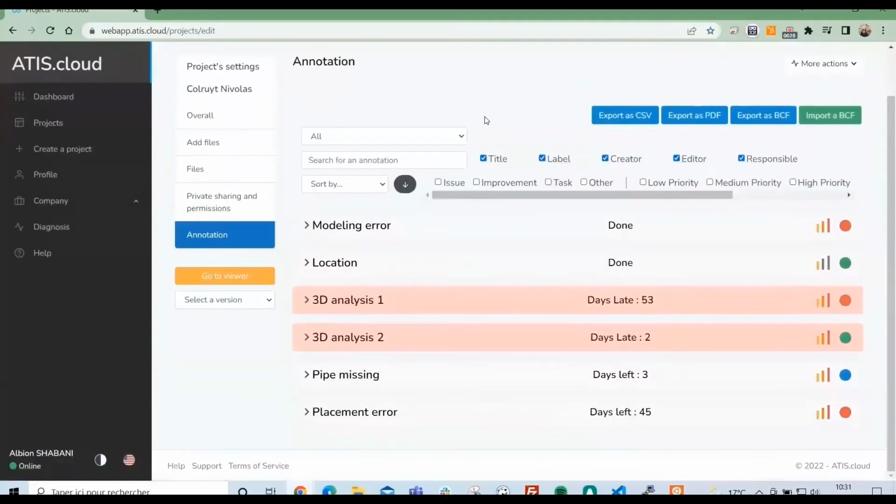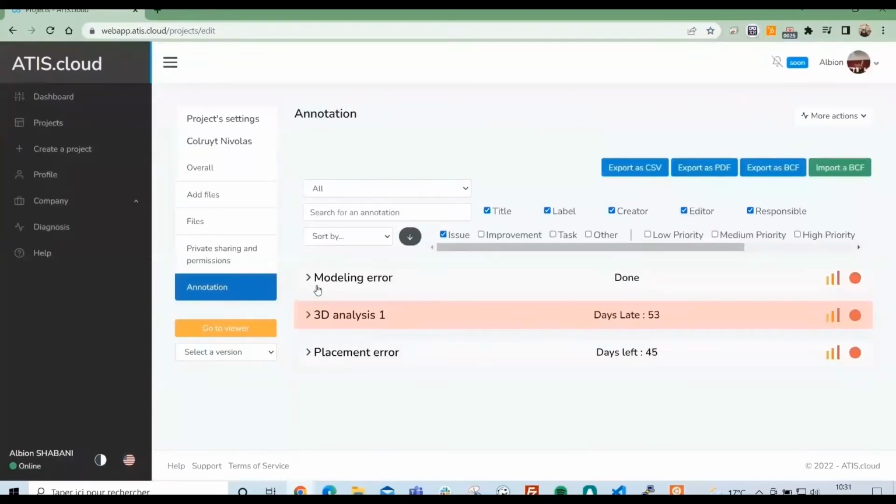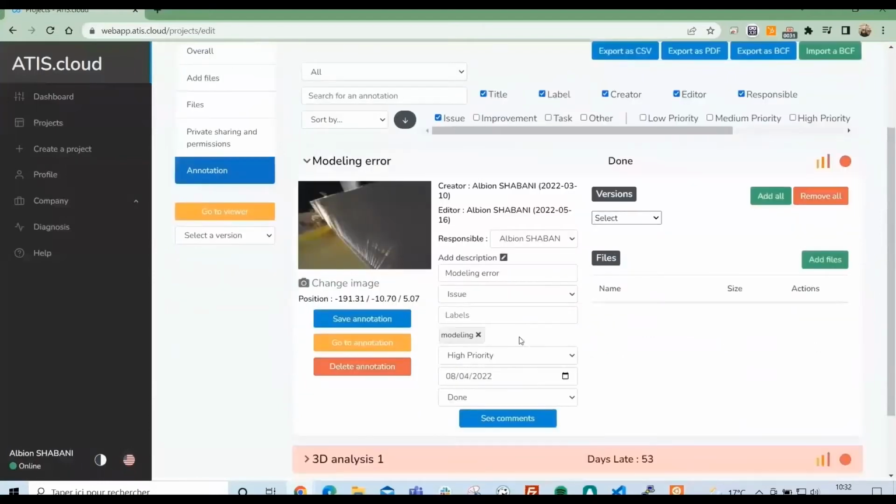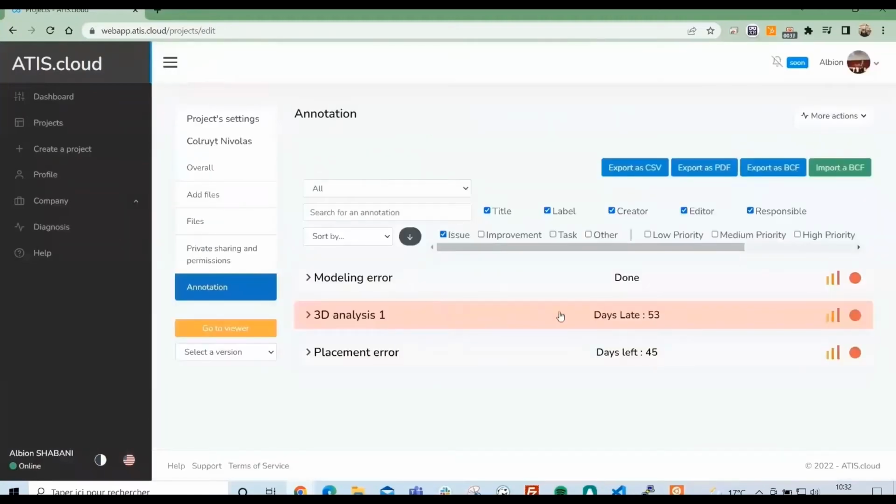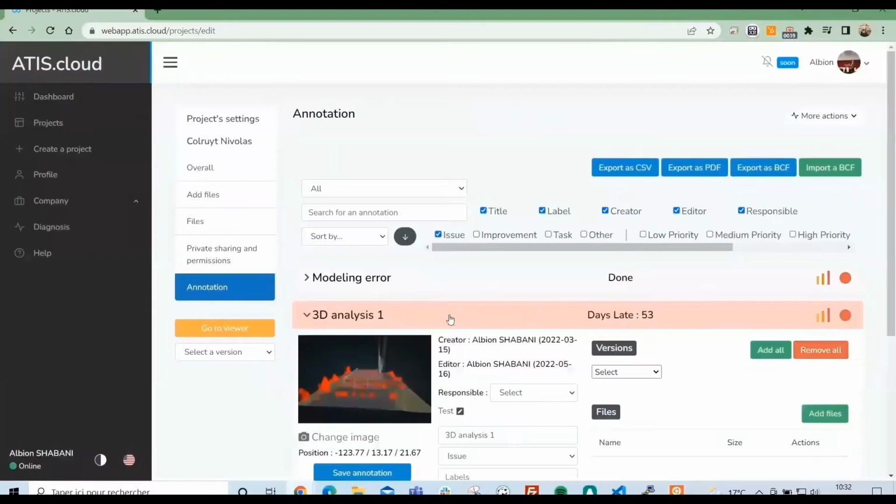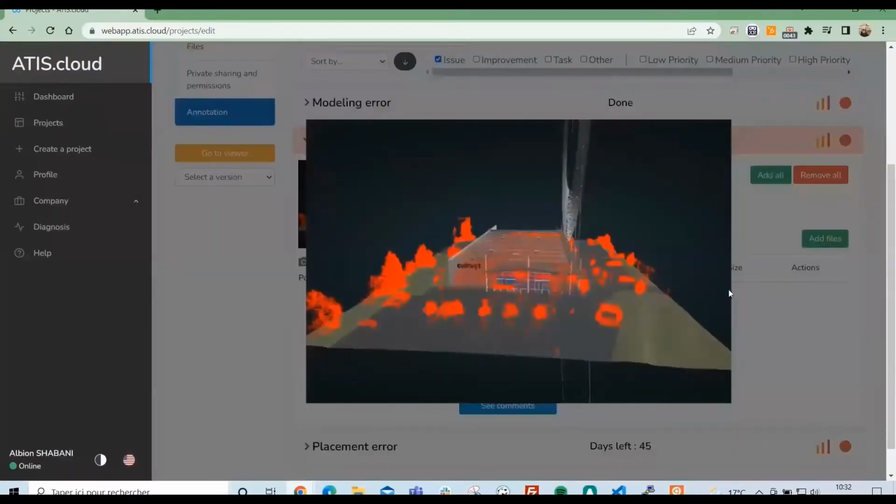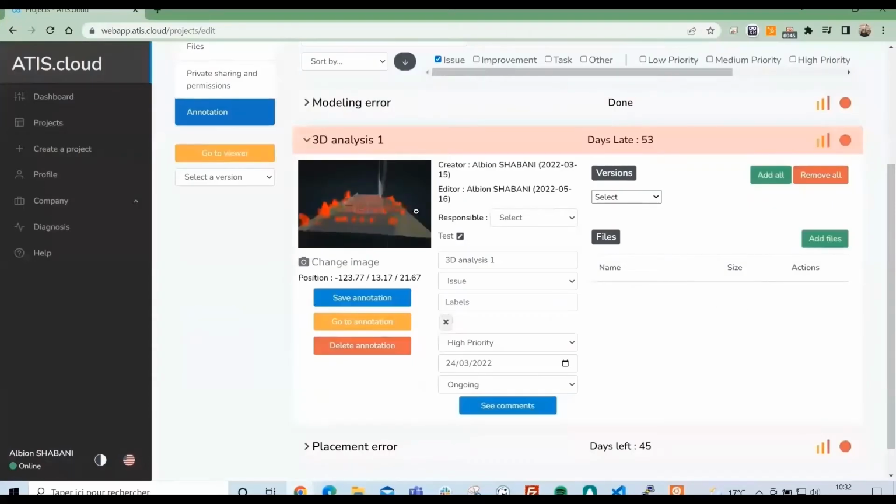Now I'm going to show you the BCF annotations. On ATIS.cloud, you can have BCF annotations, which means you can also manage the annotations. For example, here you can see all the issues, such as a modeling error which is already done, who created it, and the comments. You can also go directly to the annotation from this window, and you can filter them by issue, improvement, or task.